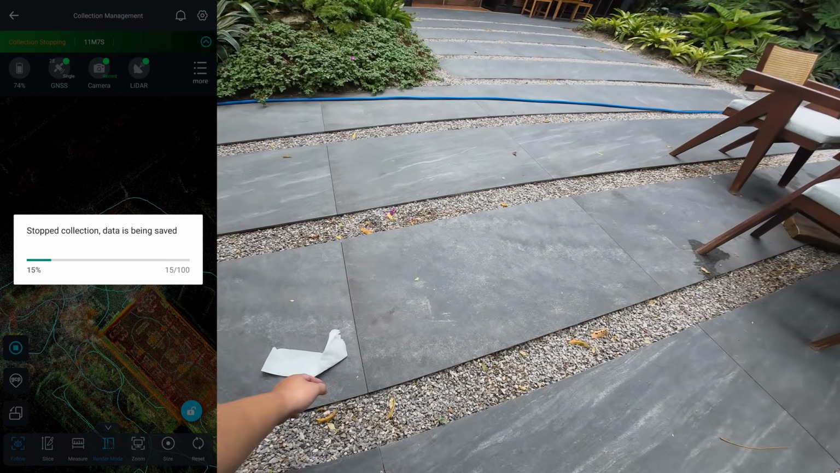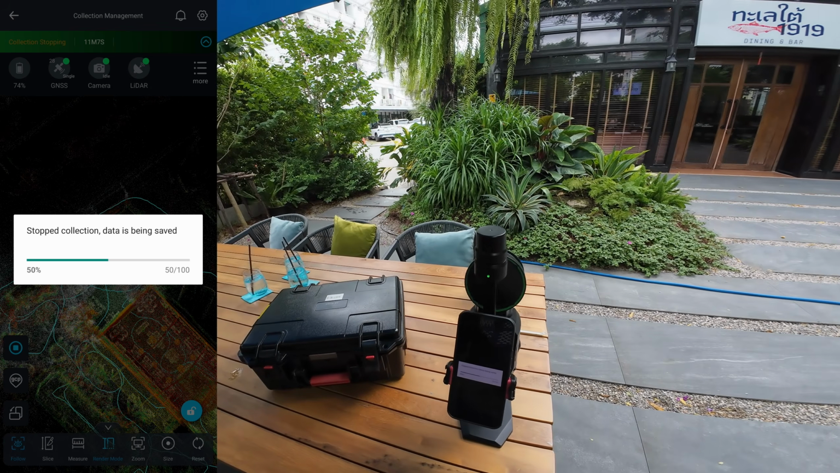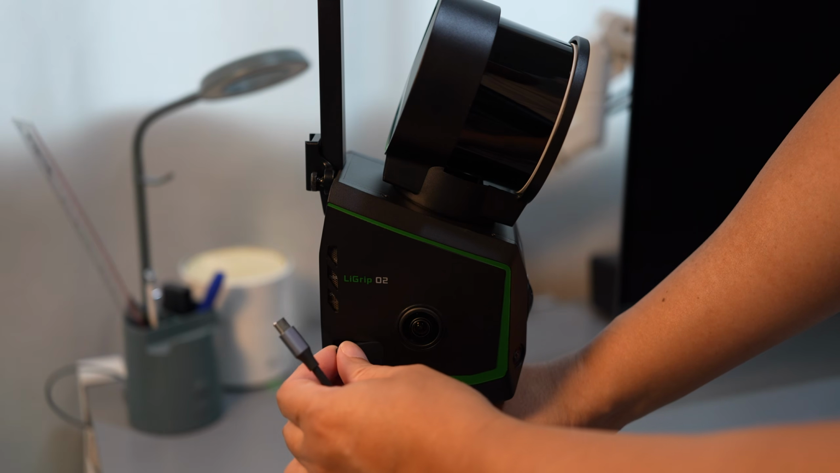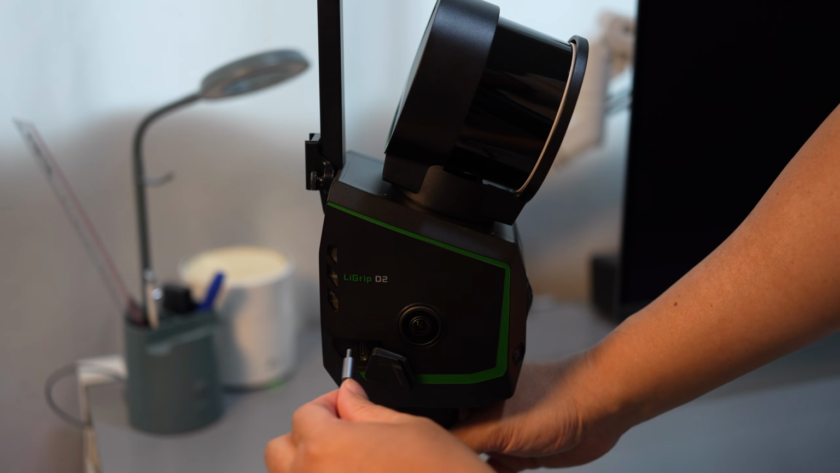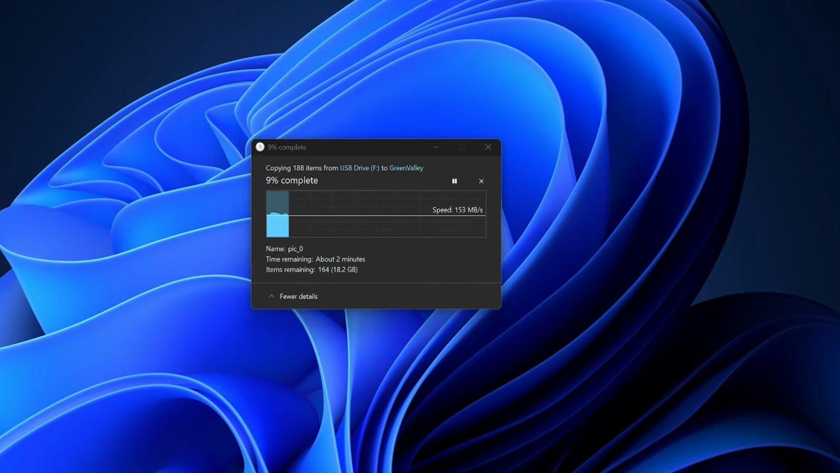The scan took 11 minutes, covering a trajectory of 415 meters. Next, I will transfer the scan data to the PC using a USB-C cable. The transfer speed is fast at 160 MB per second.